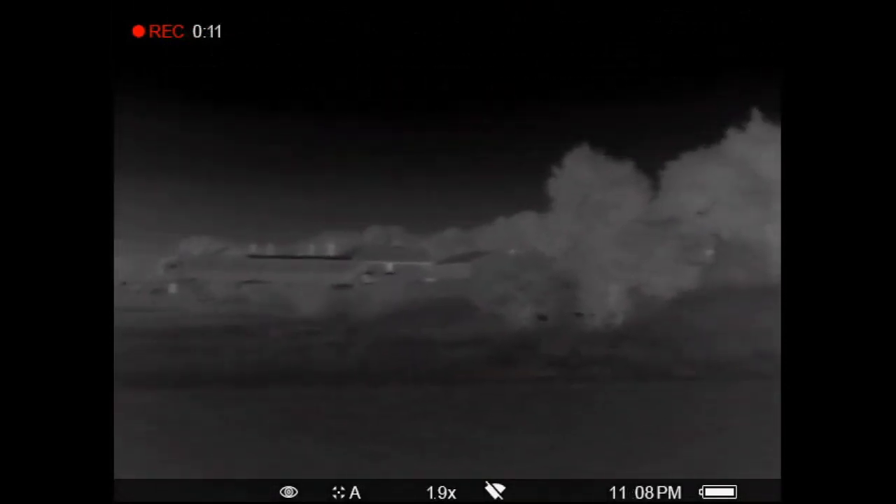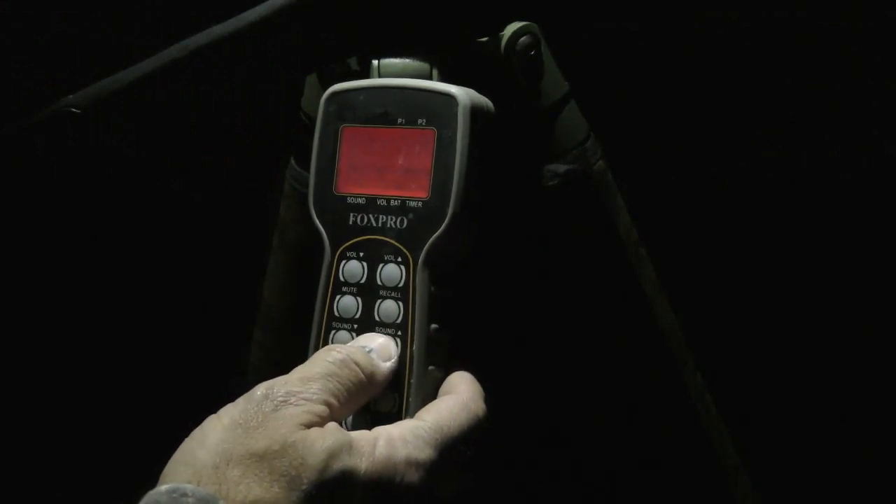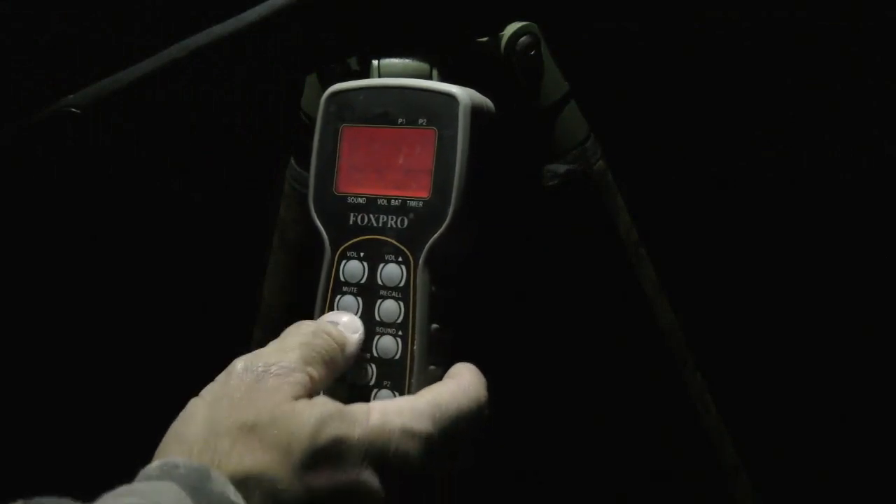These are the gardens that the fox has been raiding, so I think we'll set the cooler out in the field just behind here. Alright. I think we'll go for the baby rabbit distress for this one. It's usually a good one.